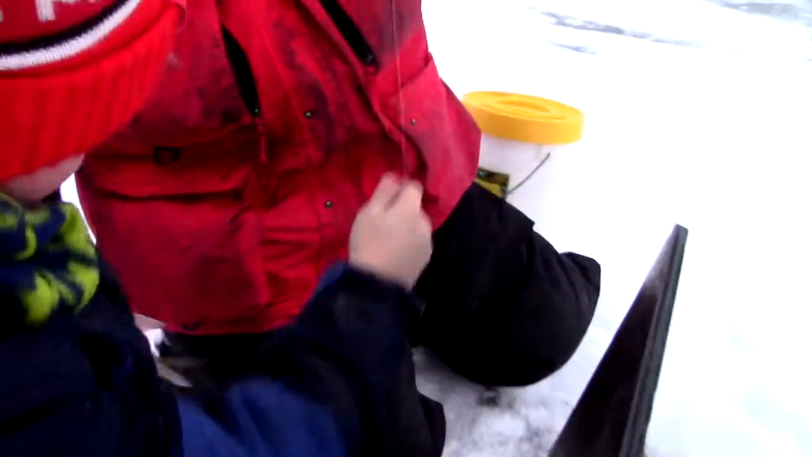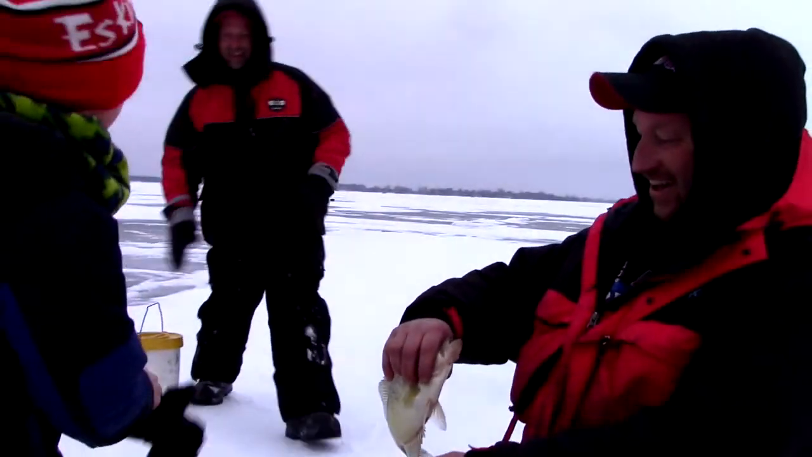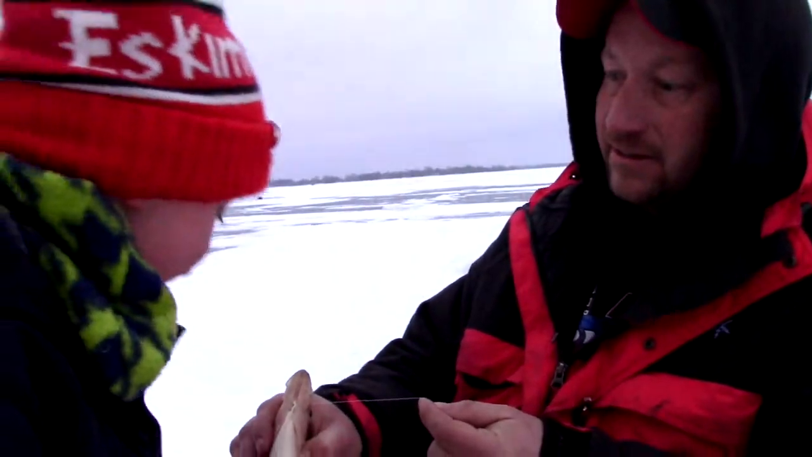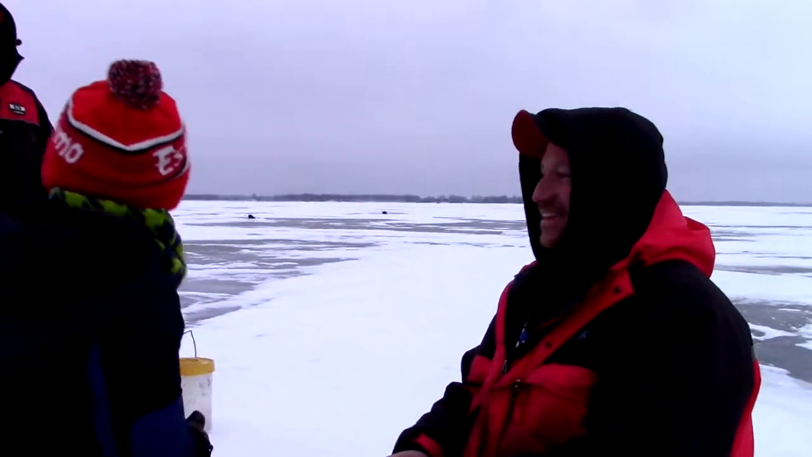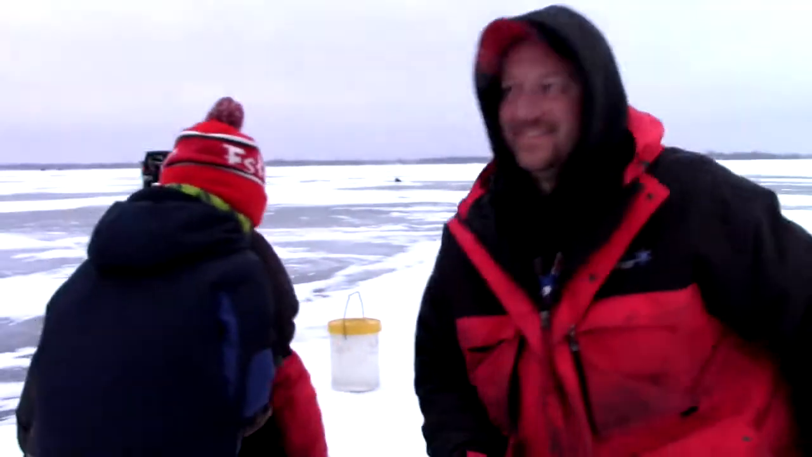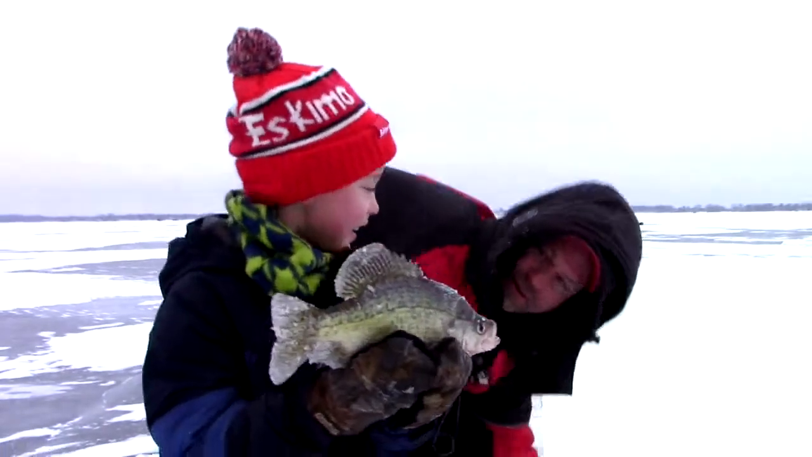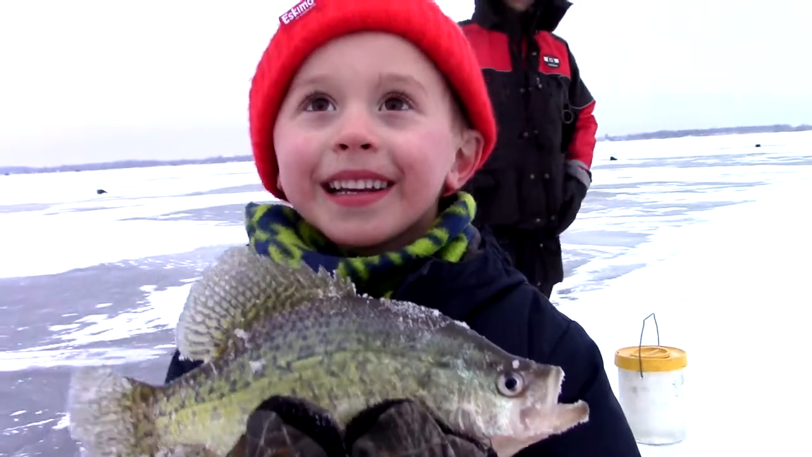Hey, crappie. Look at that one, Eli. Give me 5. All right. Nice job. Boy, that is a big crappie. Look where you had him hooked. Looks like you are a very good fisherman. Pull him up, Eli. Hold him up. You don't want to bite? I'll make you bite. All right. Look at that. What kind of fish is that? Crappie. Crappie? Good job.